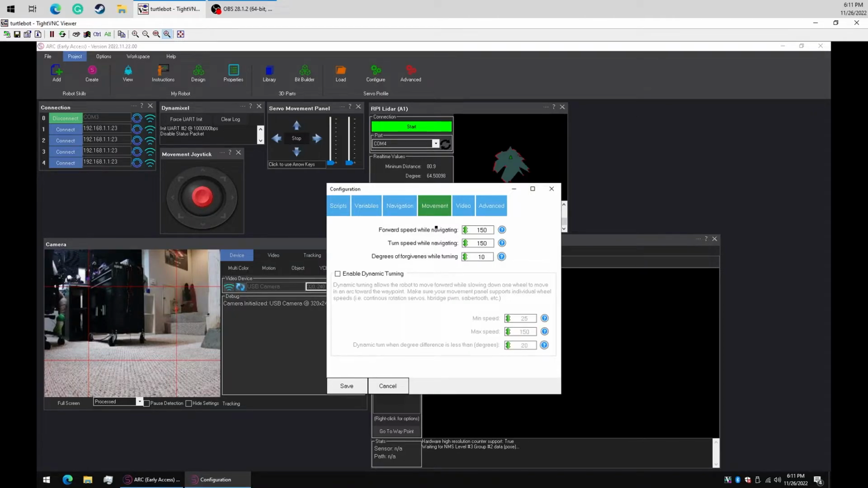So this is going to configure your movement speed, so you can see how fast we're going to be moving forward. And then we can enable dynamic turning, which is how quickly we're going to be driving forward and turning at the same time. So the degrees of forgiveness while turning is: don't bother turning if the object is, say, less than 10 degrees in front of me. So if it's less than 10 degrees in front of me, I'm not going to bother turning towards it. But if it's, say, 50 degrees out, it will turn. So this is really just your accuracy of how close it should turn.